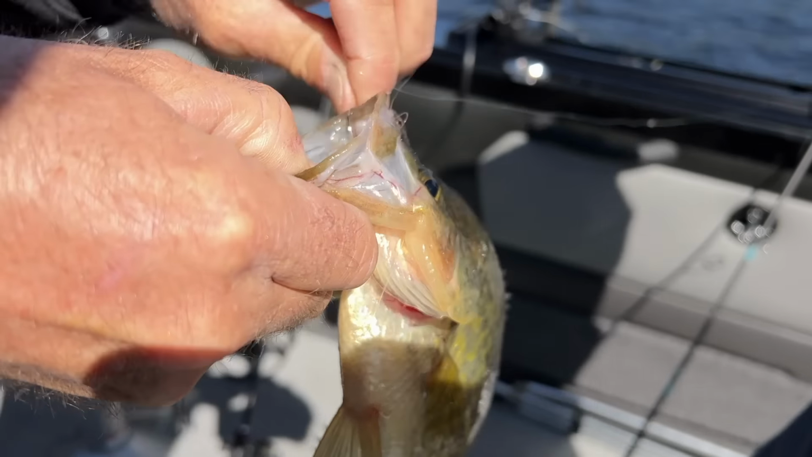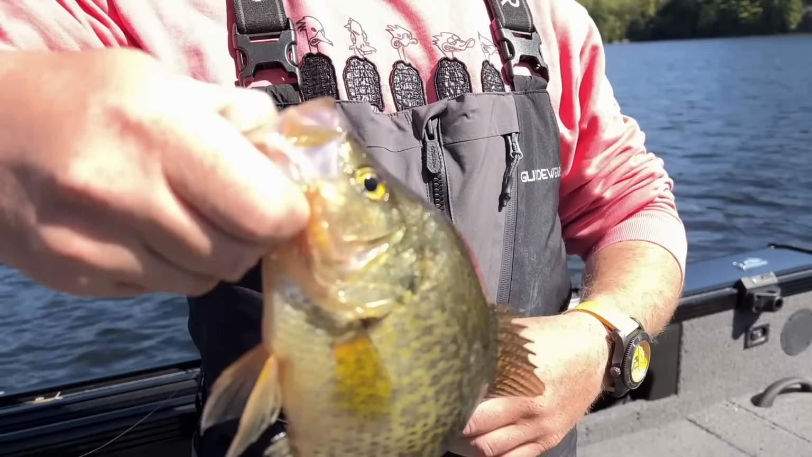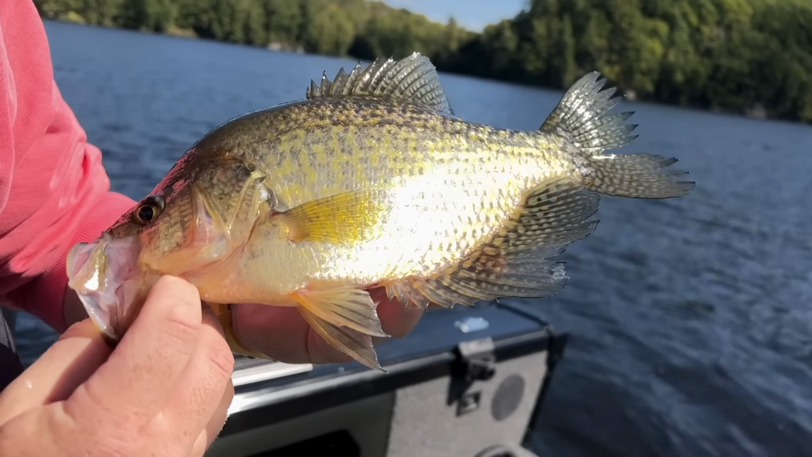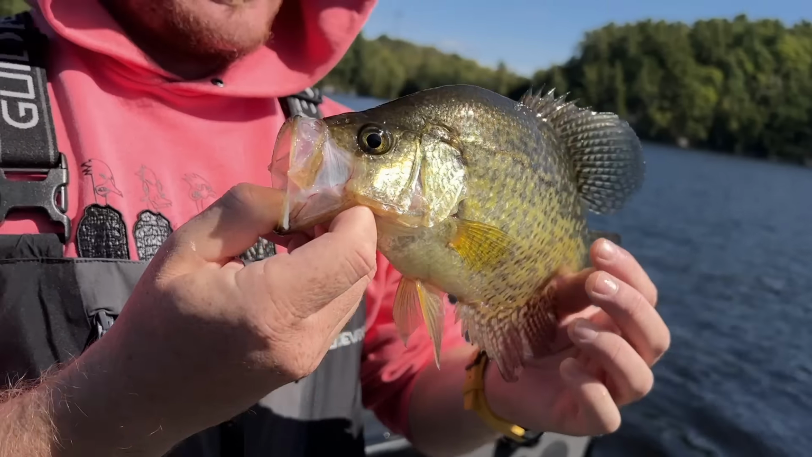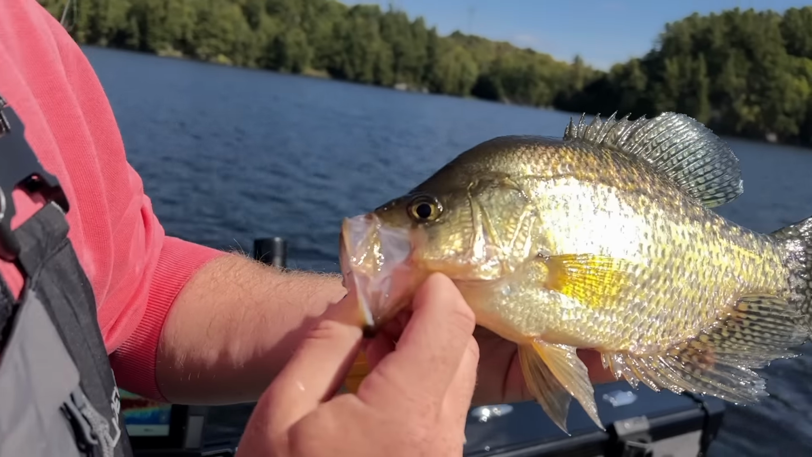You want to know the good news? What's that? You get to keep your minnow. Well, gee, what would I do without that? If he works once, he'll work again. Look at that. Little younger crappie, decent eating size. This one's about 9.5 inches. Beautiful in the sun, glistening. Look at that fish.